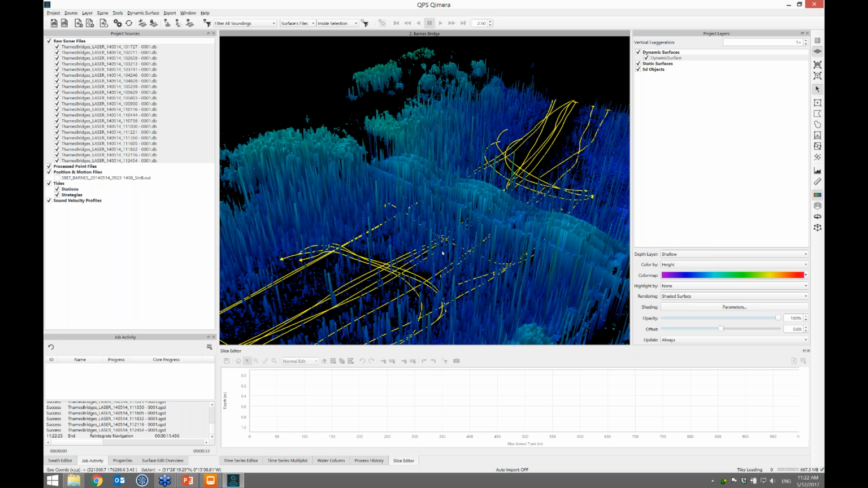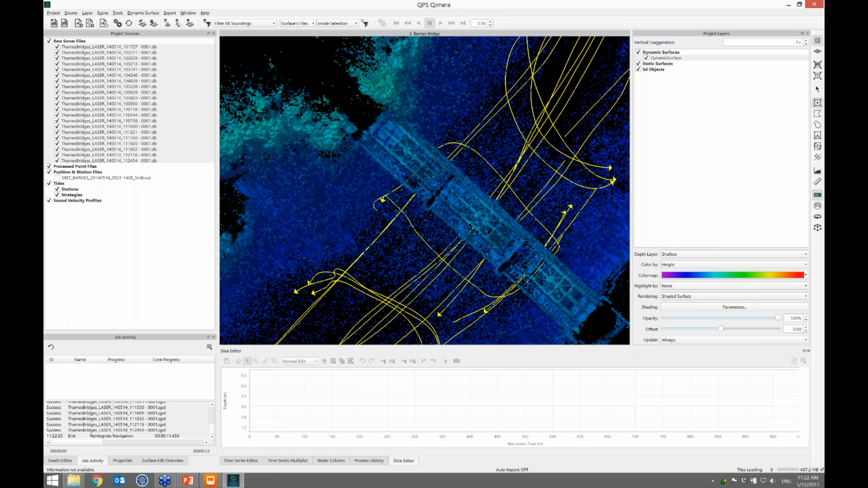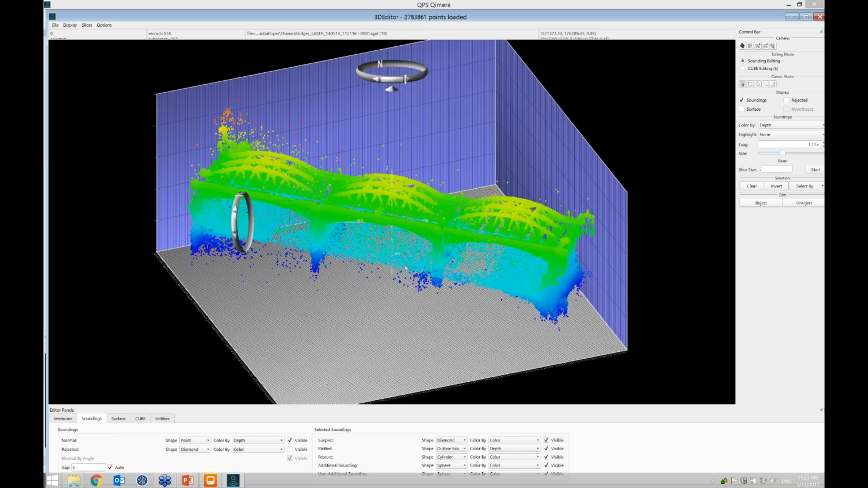So there's obviously a lot of cruft and noise in there that we really don't care about. All we really care about is the bridge. So what I'll do is I'll just draw a quick rectangle around it. And I'll load that in the 3D editor. It's warning me about a lot of points. I'm okay with that. And there are all the points in the 3D editor.